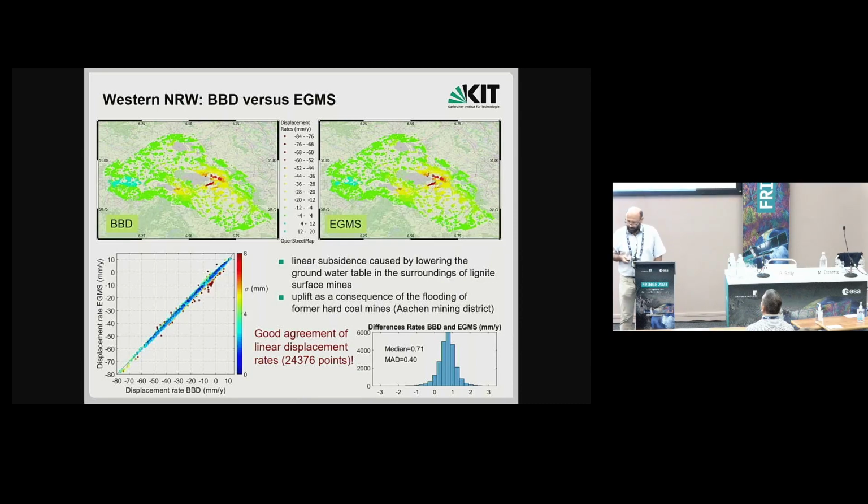And if you look at the scatter plot of displacement rates, you see that there is a nice agreement. For this I used more than 24,000 points. The bias between BBD and EGMS is moderate compared to the displacement rates.